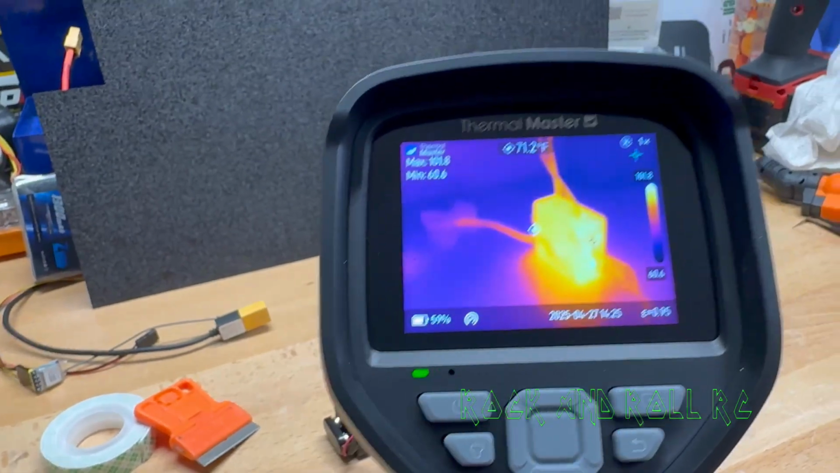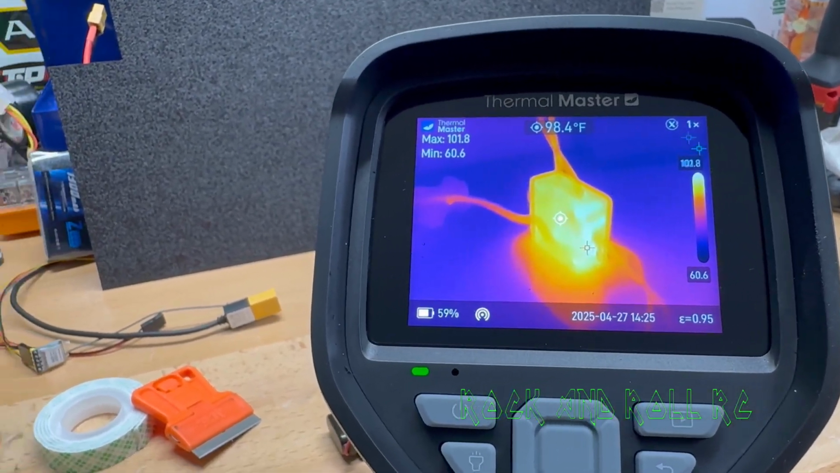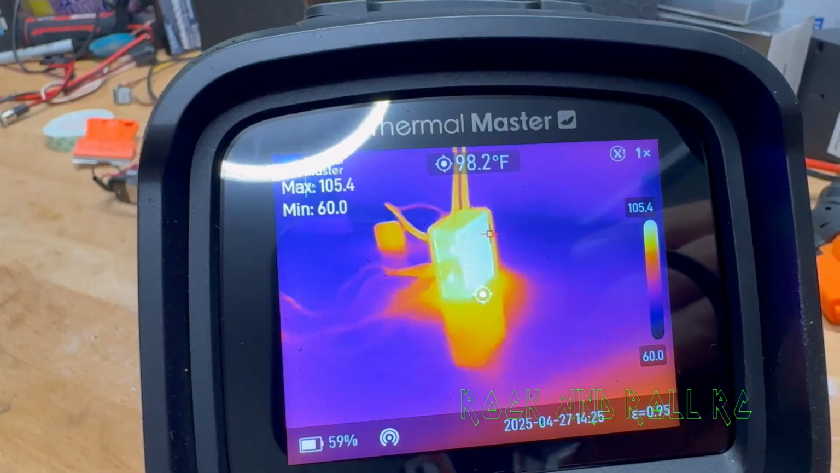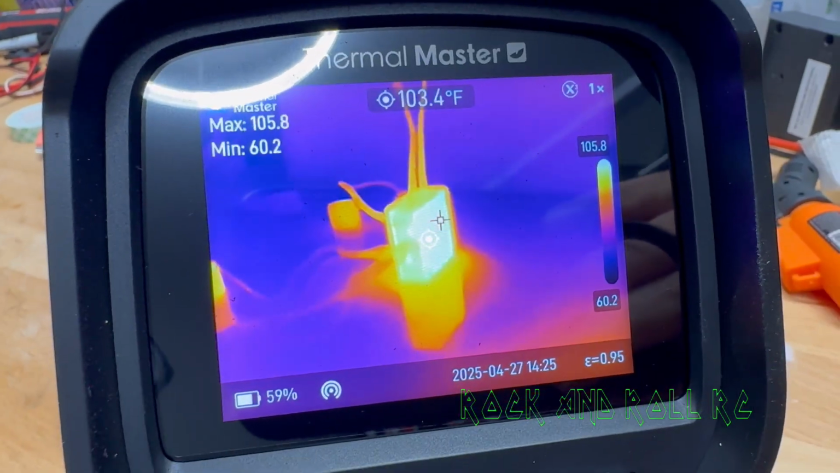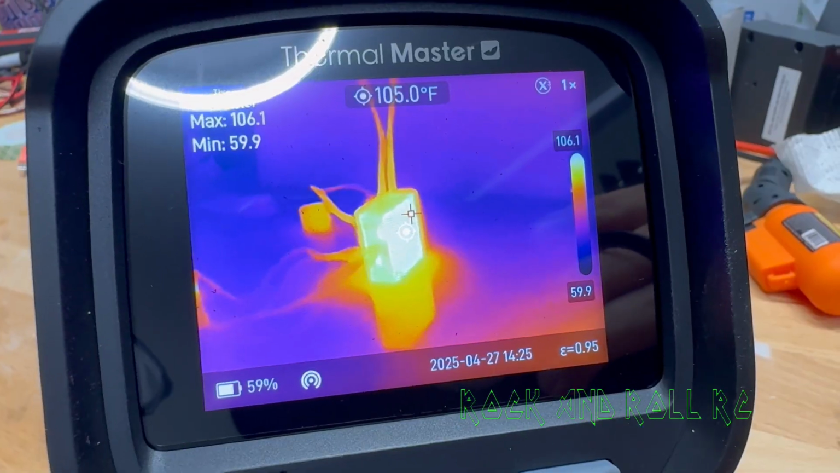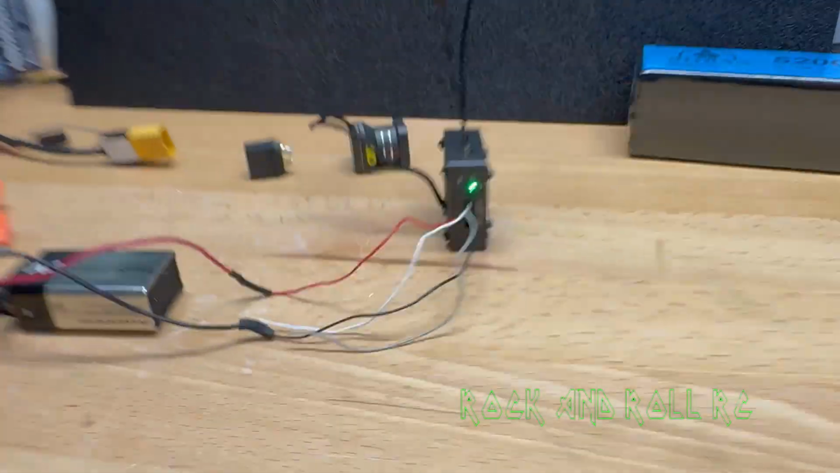All right, we're starting to see the lower temperature correlation at 9 volts here because the MIPI side is holding in the high 90s and the heatsink side is riding around between 100 to 105, and that's 35 degrees less than running it on 11.4 volts.